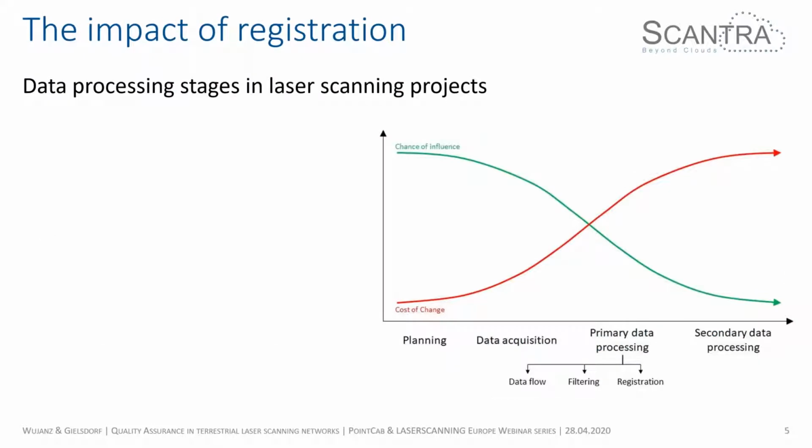So why is registration so important, or why is it so dangerous in general? You can see this is the project plan, or the processing chain, of the laser scanning project.